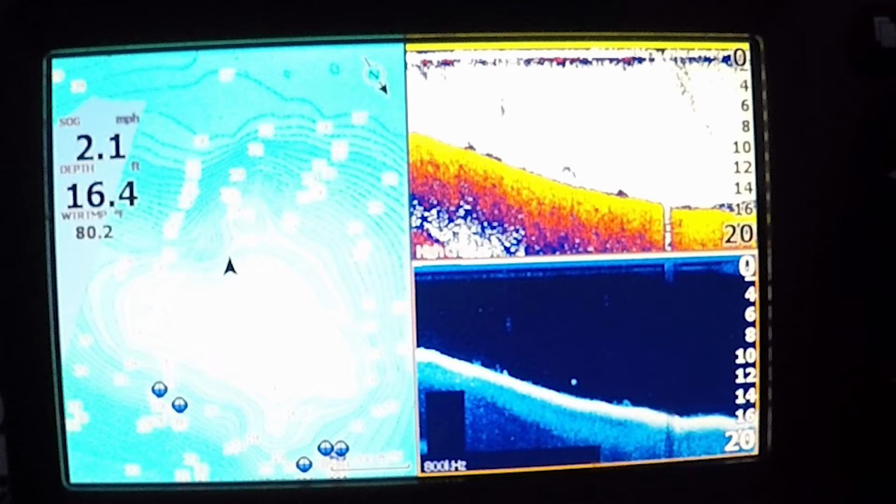I also want to mention real quick, if you look at the down scan on the bottom left, you'll see a little black box that's sort of obstructing the view of the ground. Okay, that happens on this unit on the down scan imaging. It doesn't happen all the time, but it does happen. It's a con of mine I talk about later on in the video, a con that I have for the unit. It's just annoying, that black box.